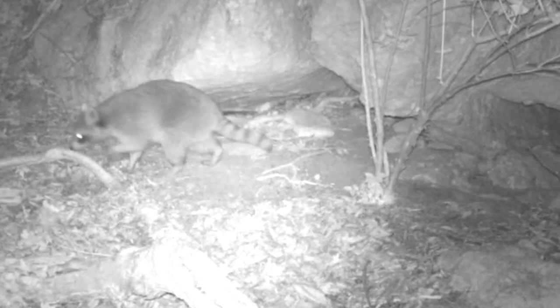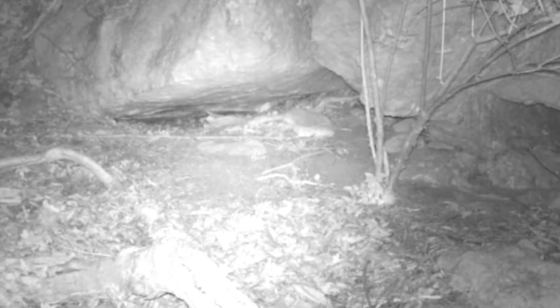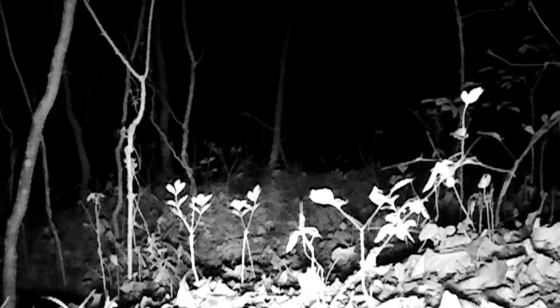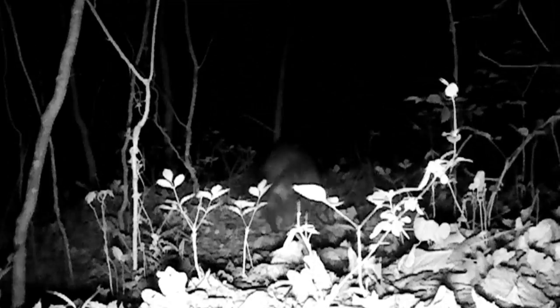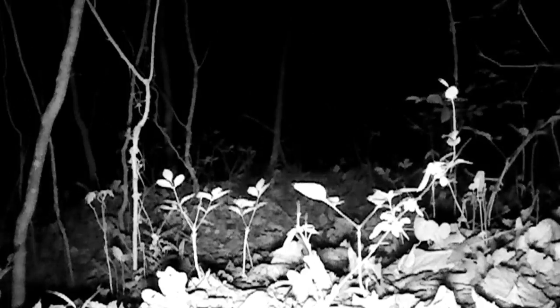And of course the old coons gotta come nosing around. They're into everything. Yep, they get by these cameras, they can't pass them up. They love them. Curious animals, even when they're leaving. Wait, what is that? What is that right there? Moving on. The whole family moving through. And we know where they're headed. They're headed to the pond.